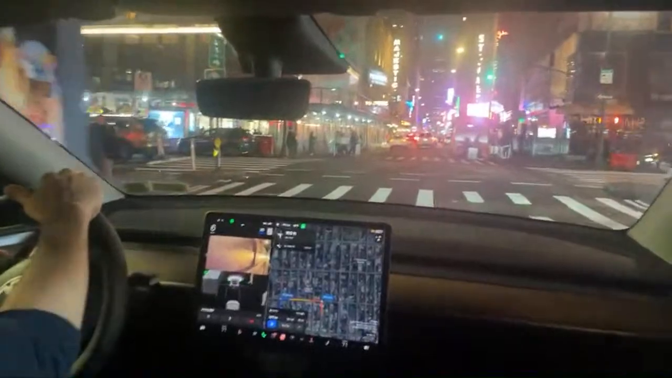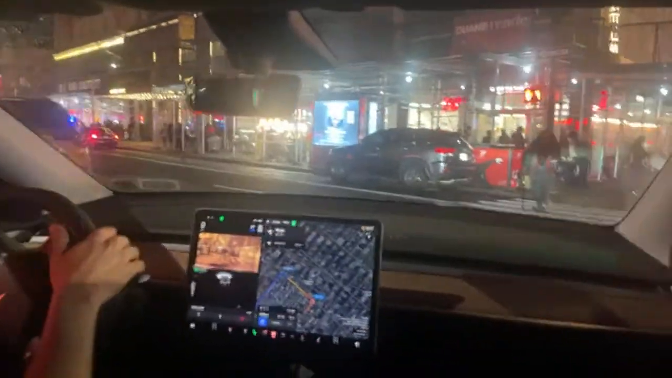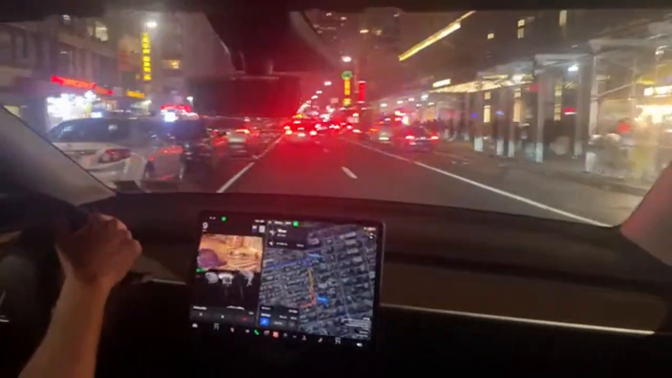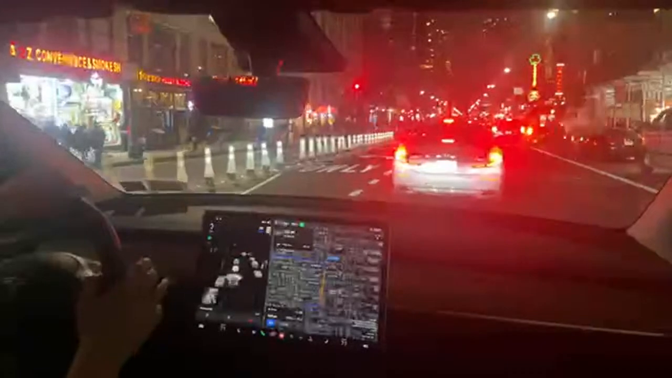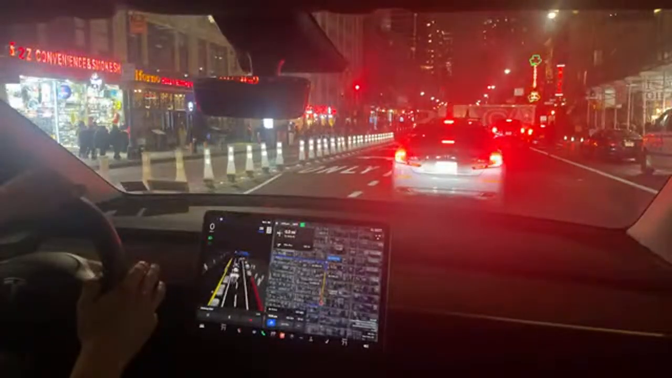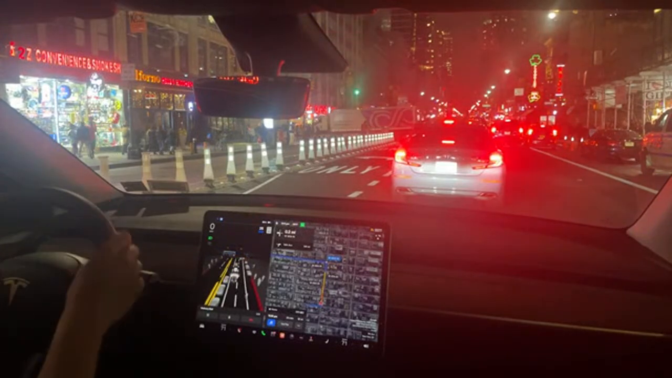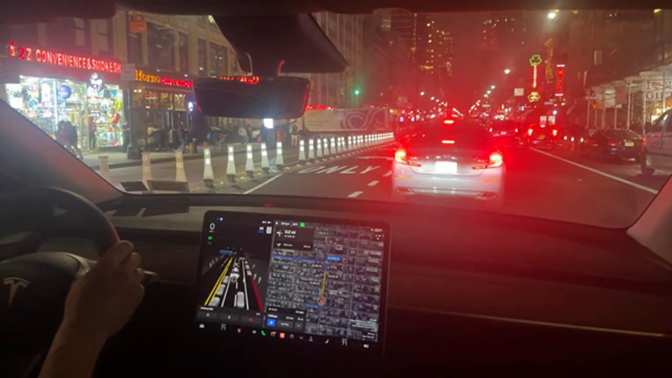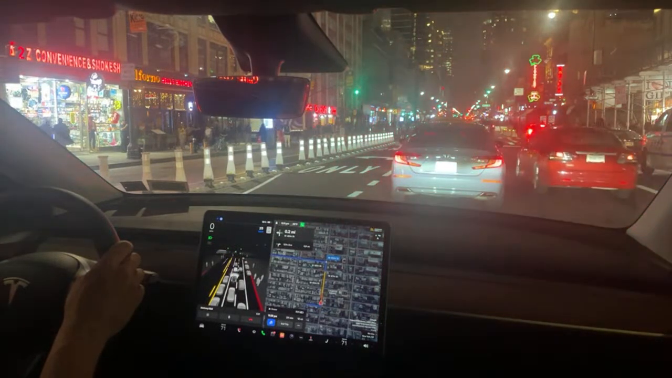All right, not a great start. I mean, we are in the heart of the city. Sometimes we need to get going a little bit, though. Supposed to be. I turn back on the full self-driving. You can see my hands. I always keep them on the wheel. Tesla says to make sure that you're holding the wheel, that you're the one in control.